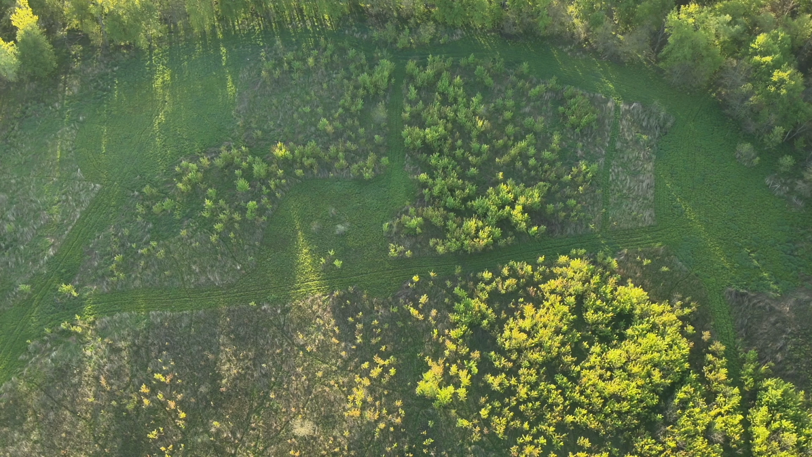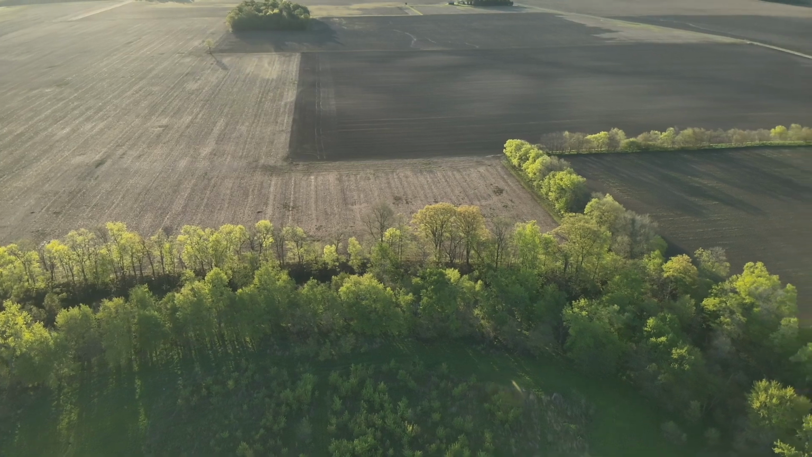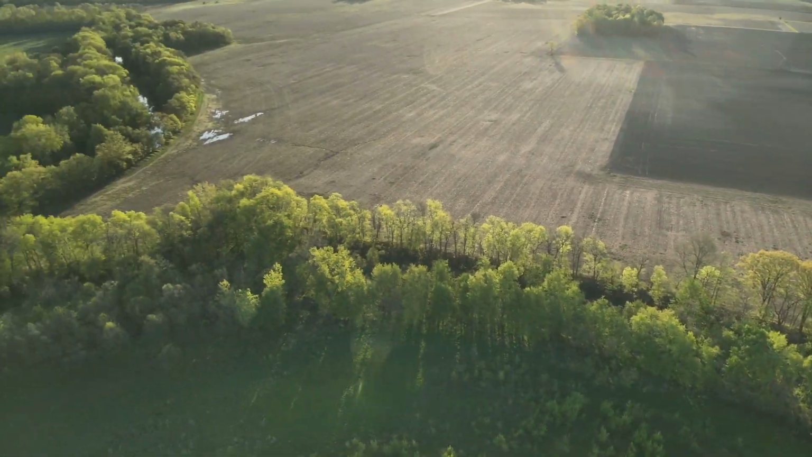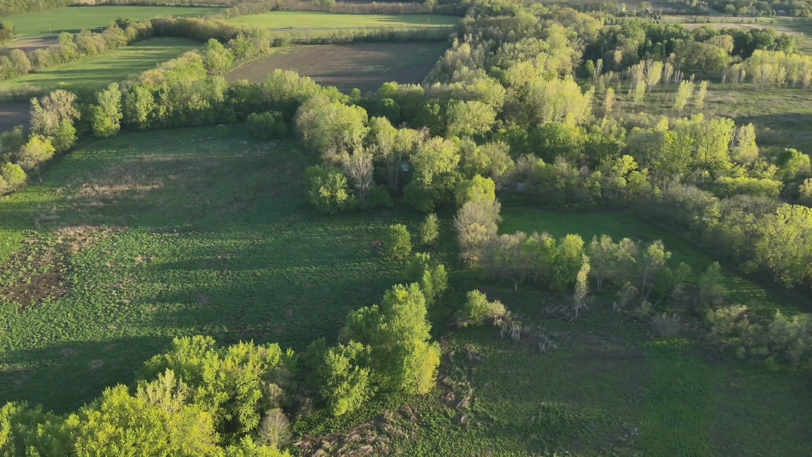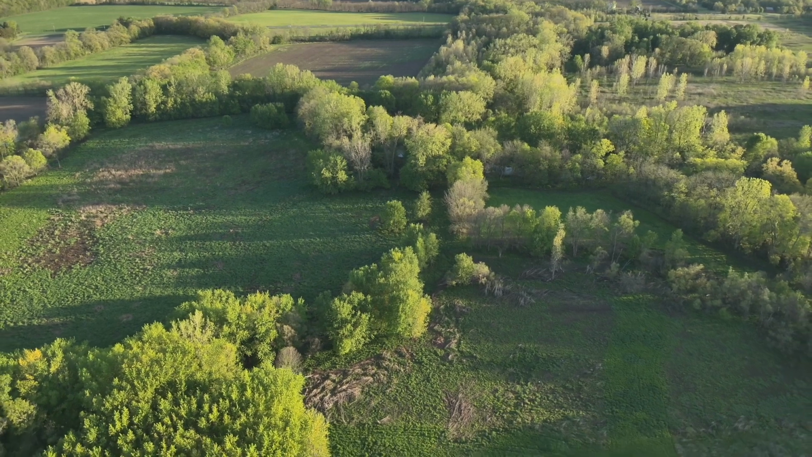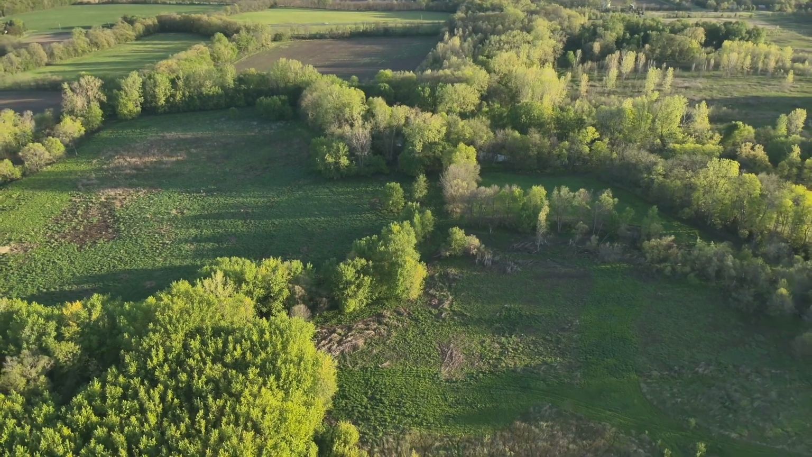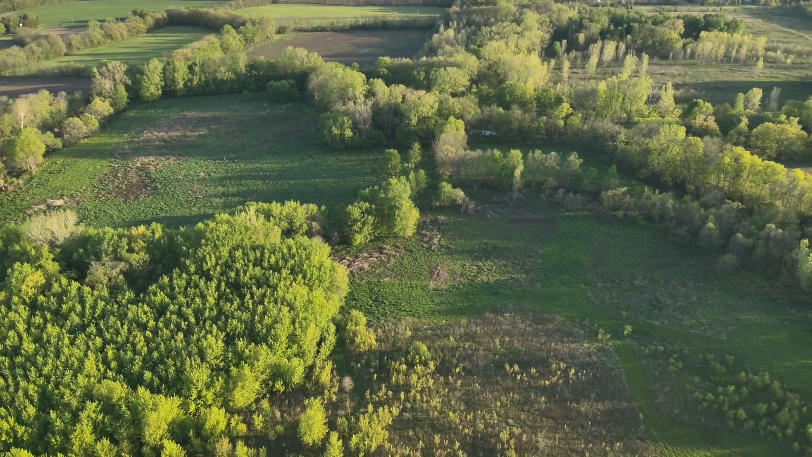The sun's taking over here, and we're going to go ahead and head back to the launch site, and give you a rundown of the entire area, how it changed from when we first started this morning. Backing up and going to look at this area one more time before we head back to the launch site.